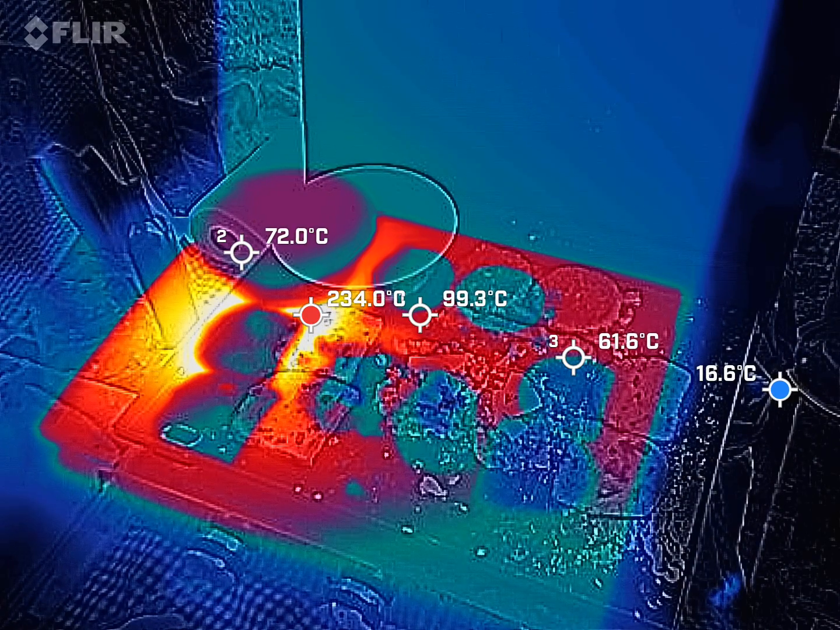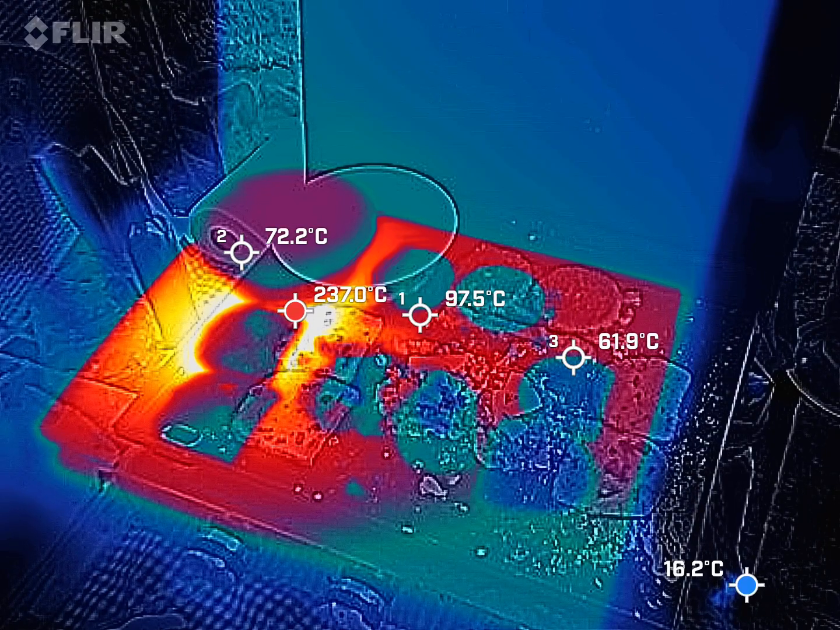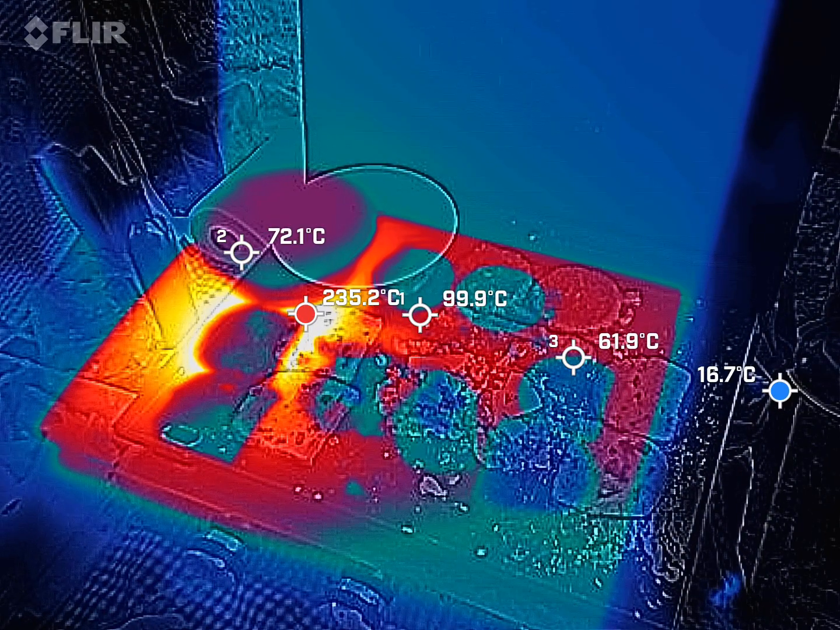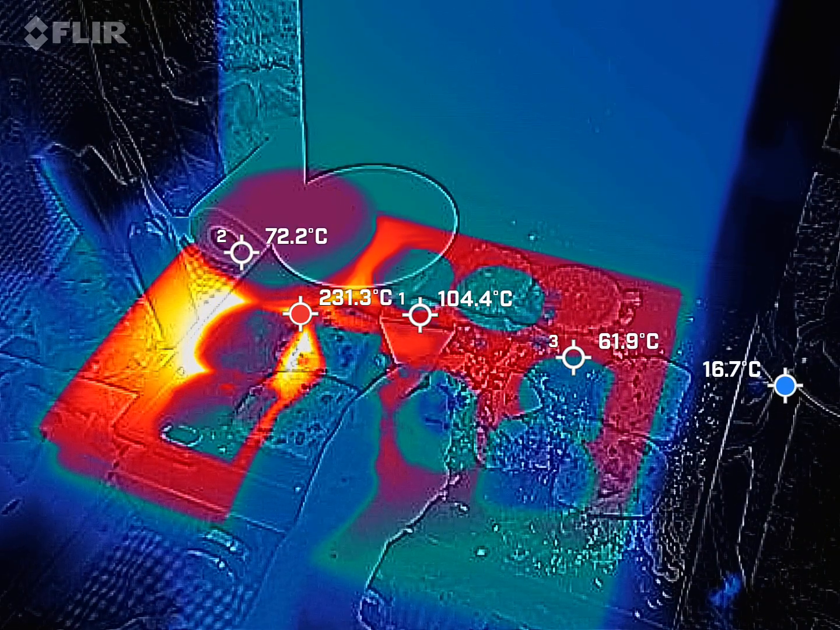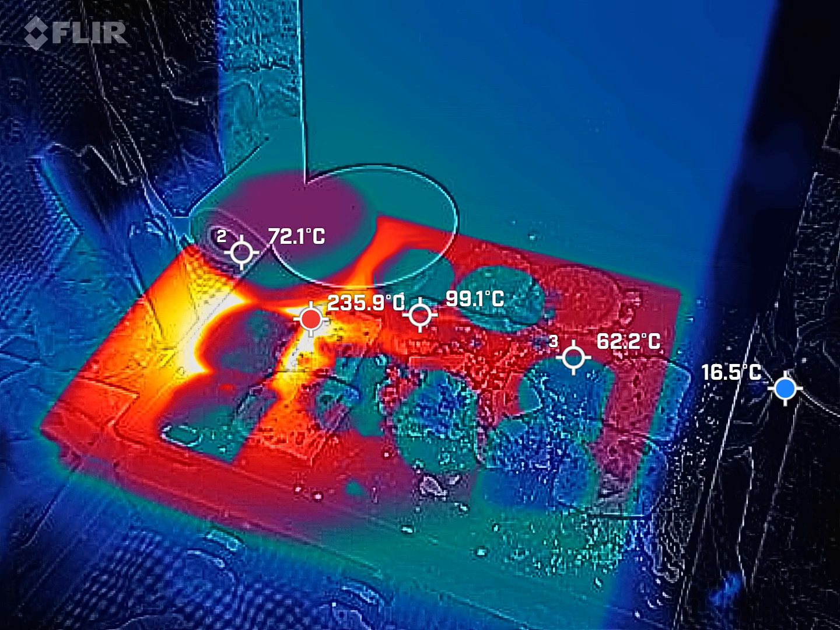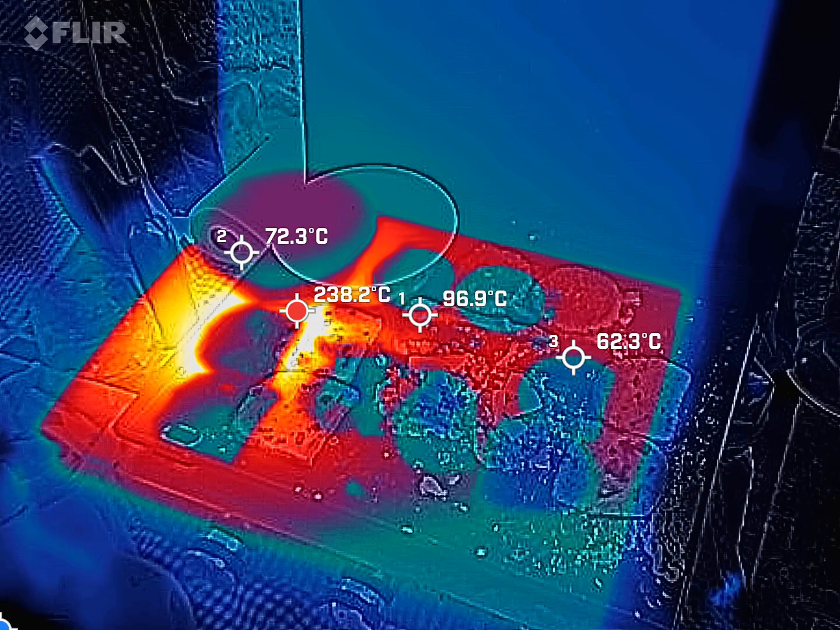How are the temperatures looking? Oh, the bread. Interesting. Well, our lid's back up to 72 at least. Put a little more there. I need pepper jack on the eggs. The cheese bag is wet for some reason.